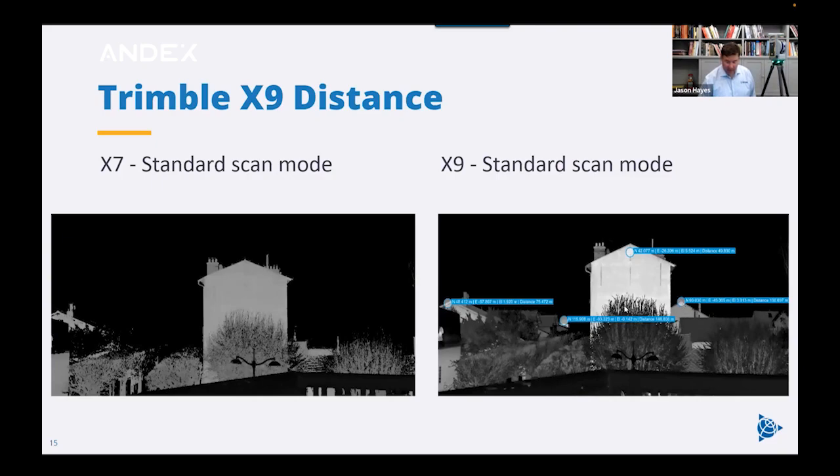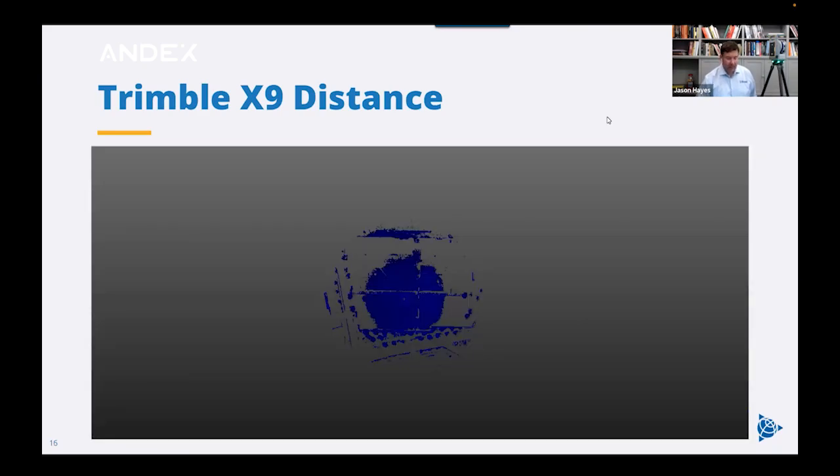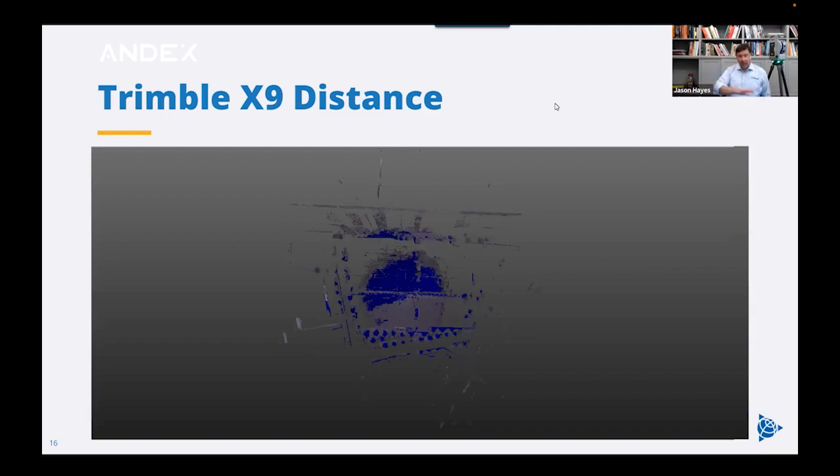And you'll also see that we just get a little bit more detail in this grayscale, so a little bit higher quality scans. Now, just to give you another view at what this distance gives you, this would be the range of a Trimble X7, and then adding on the Trimble X9, you see we get a much better range going out there. So it's going to put a lot more projects within reach.